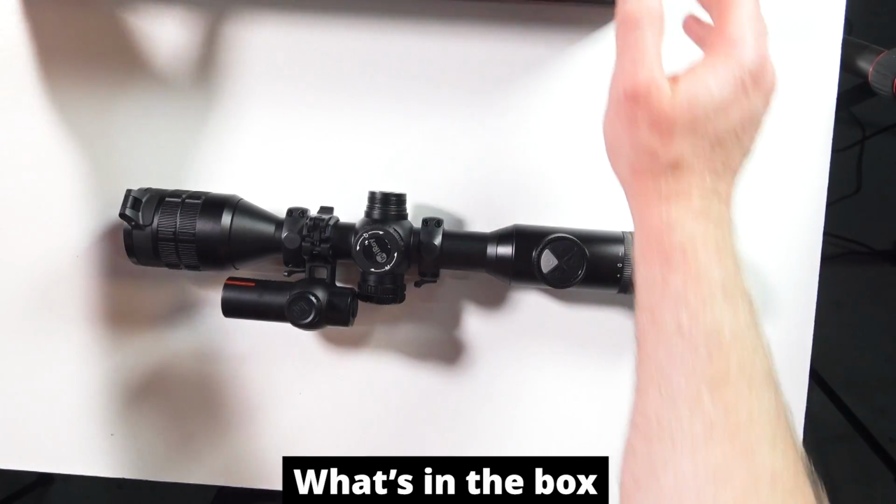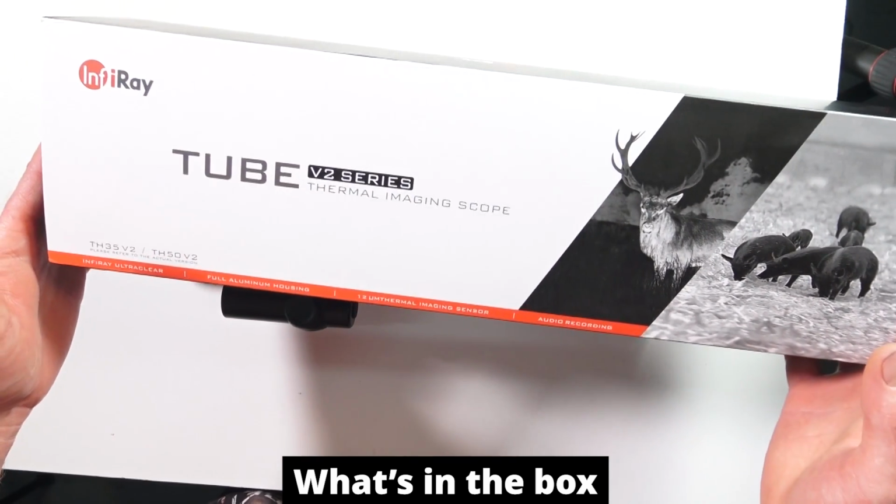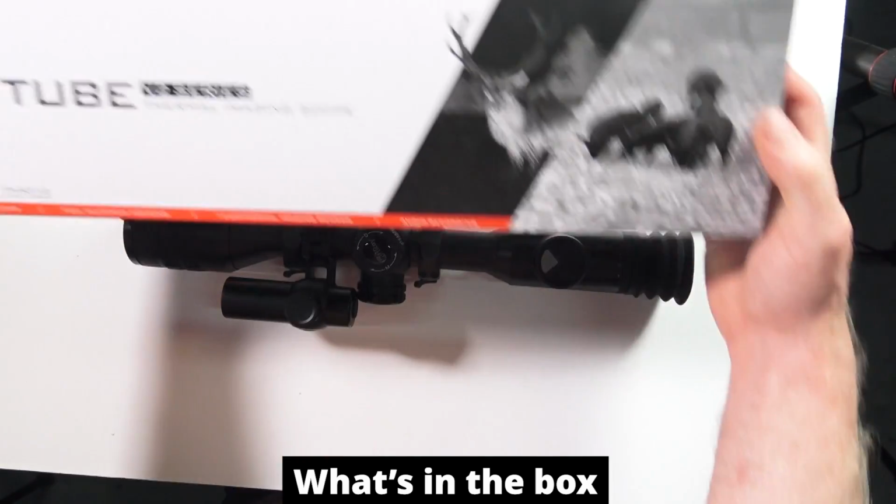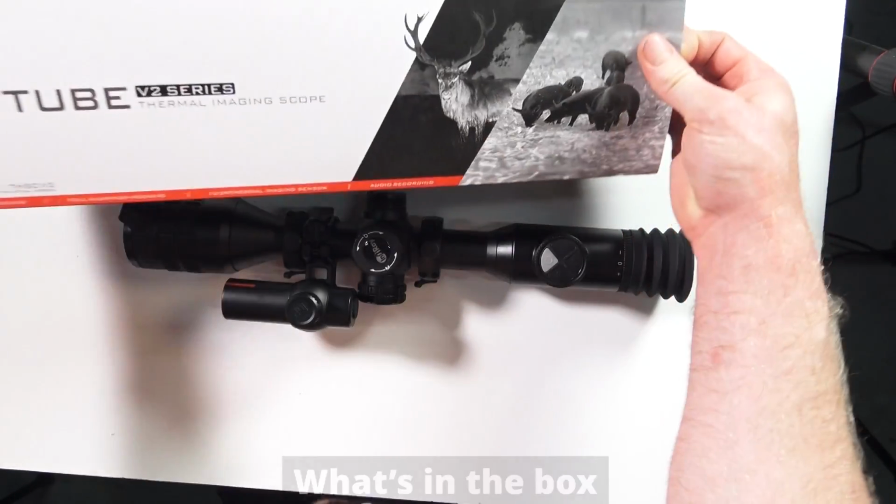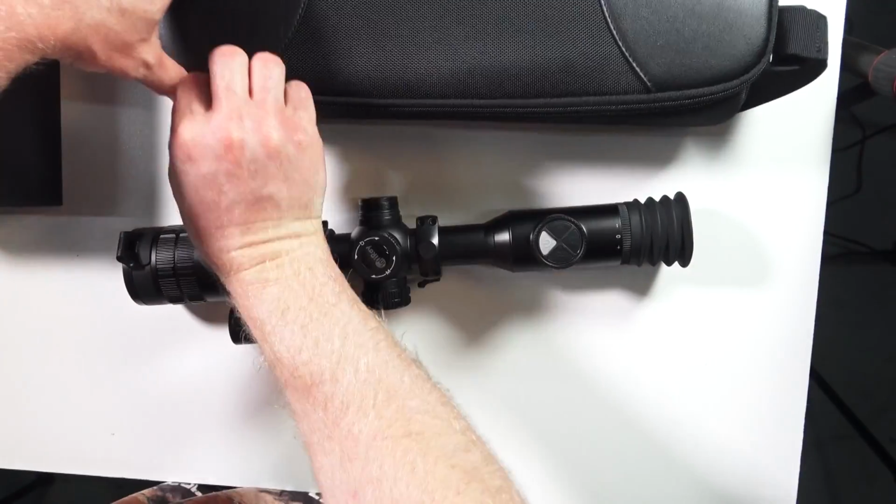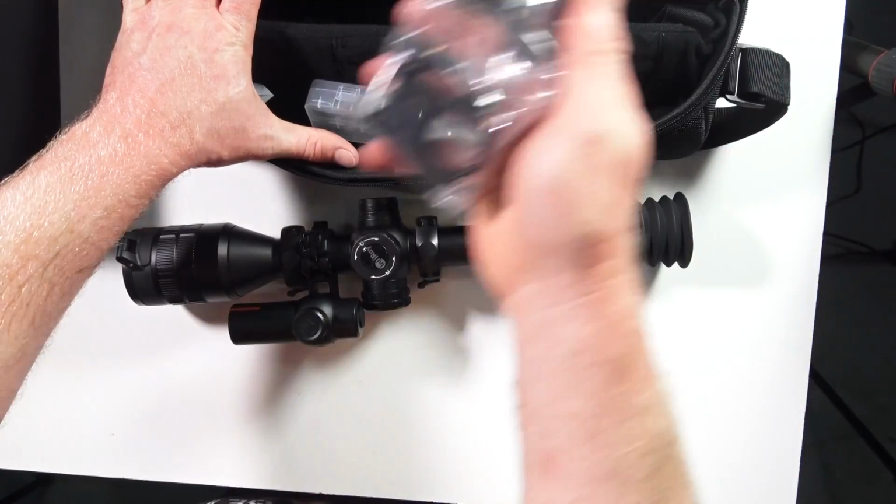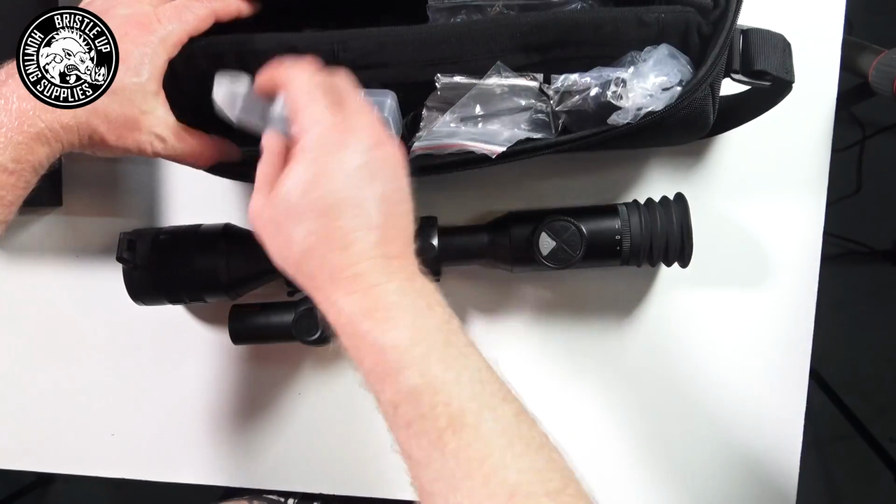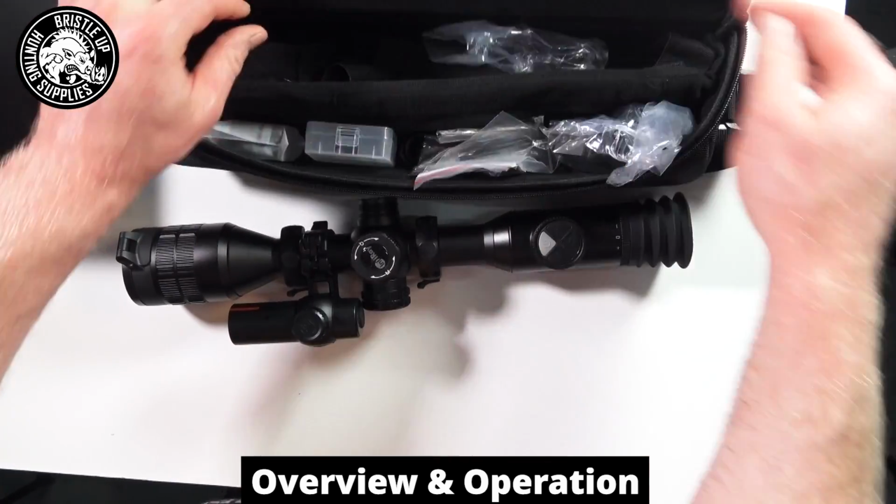So we're going to take a look at the Infiray Tube Series version 2, the TH50. So this is the box. We'll take a quick look at what's in the box. Right, so you get this bag and we get some included rings. You don't have to use them, they're quite high, but they do come with it. Okay, and that's pretty much it.